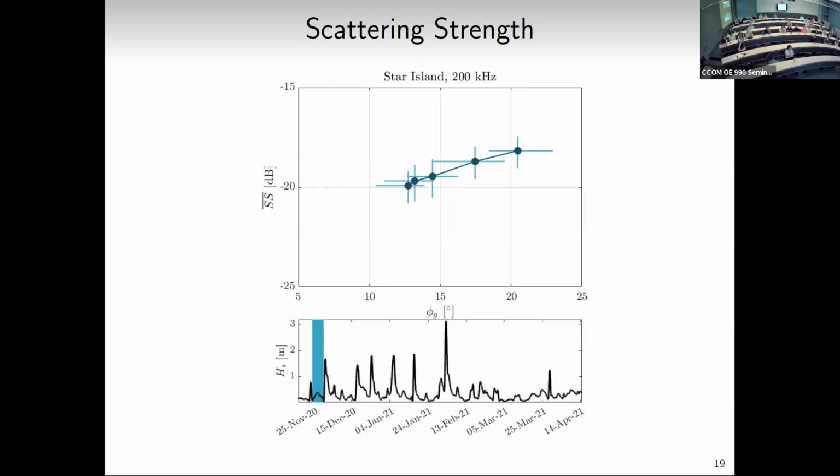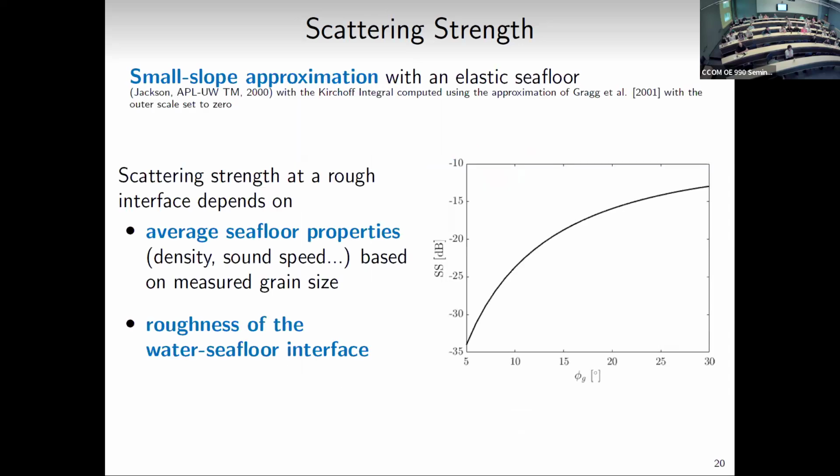So let's take a step back from the data and think about the models and how we can compare our measurements to them. I'll be using the small slope approximation model with elastic seafloor. It predicts the scattering strength as a function of grazing angle, and it looks a little bit like this.